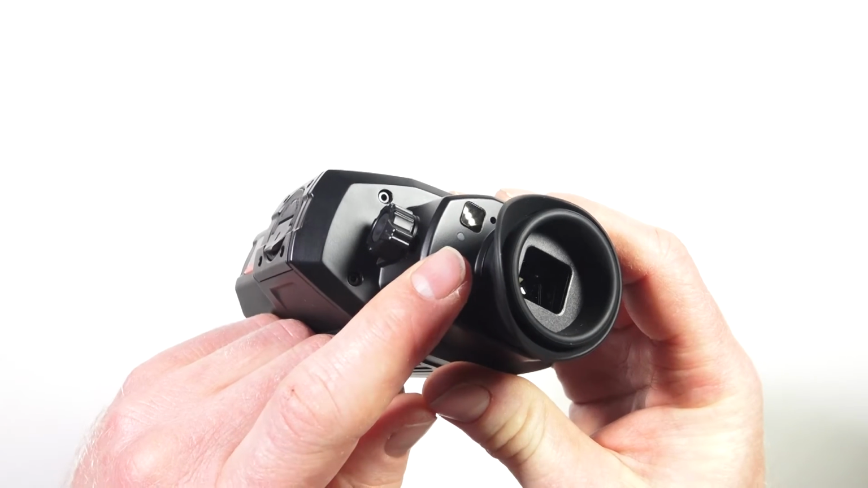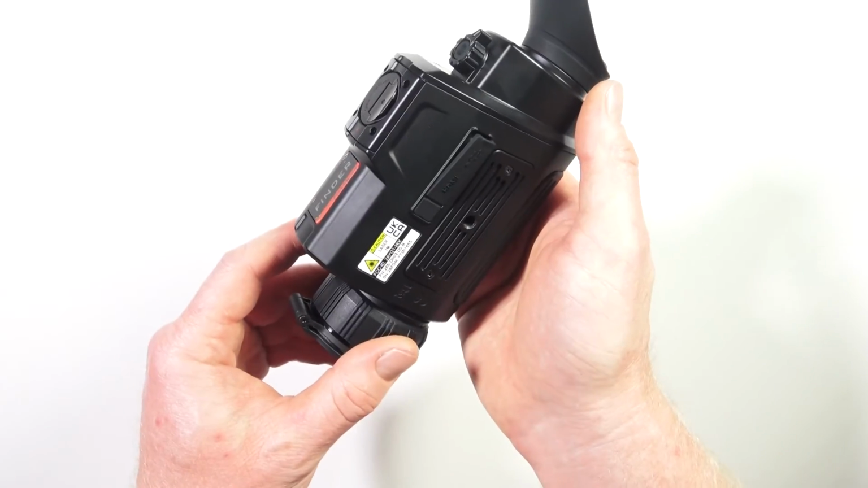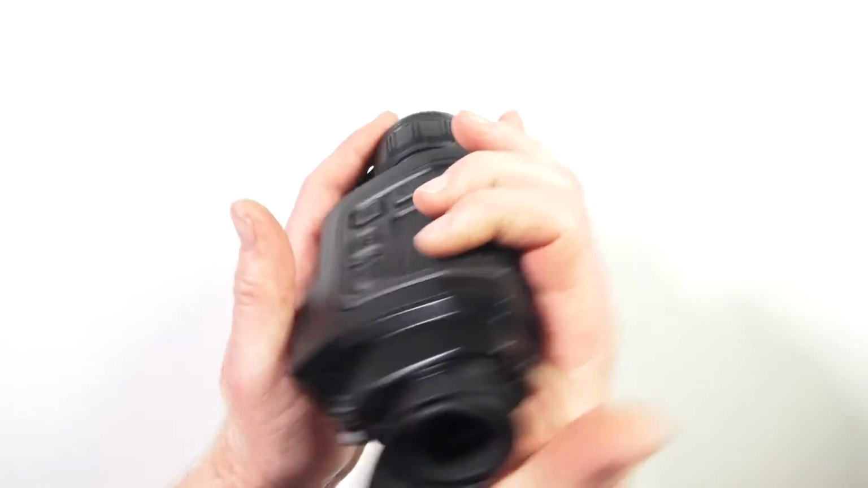And when the device is charging, this little light here will come on to indicate that it's charging. Right, let's discuss using the unit by hand.